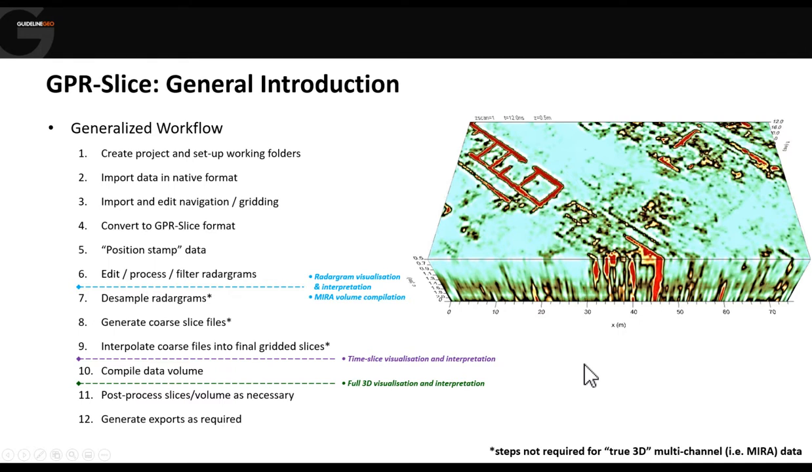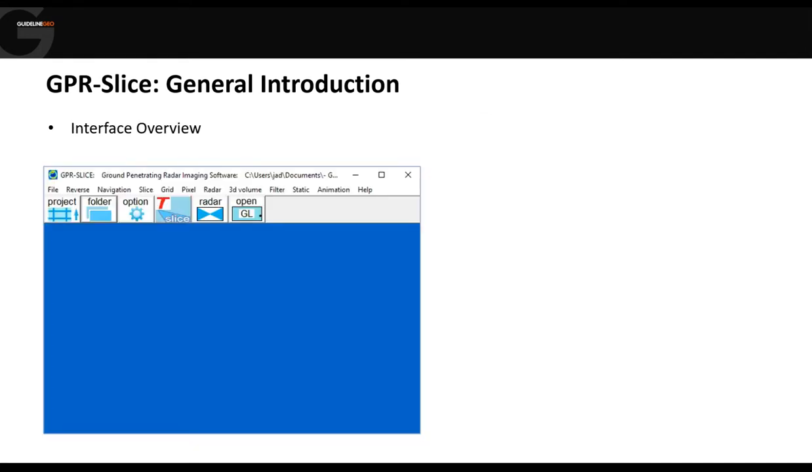So let's have a look at how this generalized workflow translates to the actual software itself. So here's the interface. This is what the software loads into. And by and large, the processing, certainly for single channel data, you can go through the menus from left to right, working your way from top to bottom on each menu. However, there are a couple of quick buttons on here that give us extra options or shortcuts.